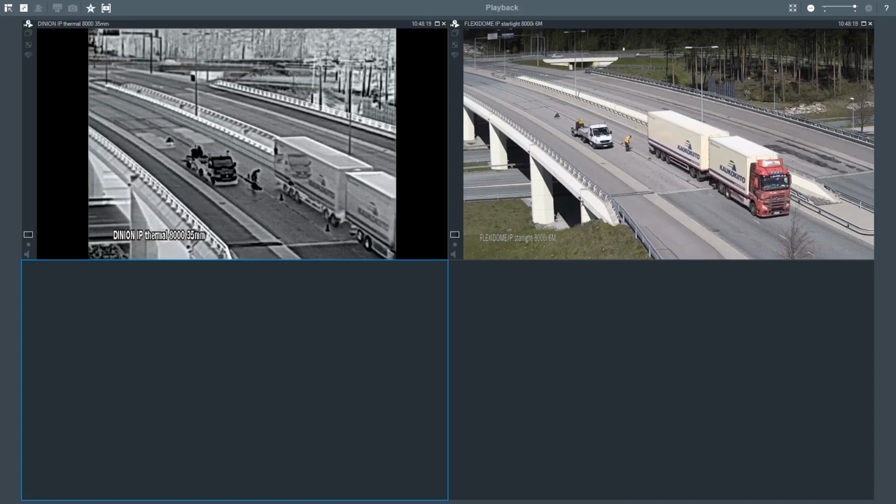If we freeze frame the truck there, we can see there's a thermal reflection on the side of the truck as it moves past from the vehicle that's repairing the road. The heat signature from that vehicle reflects on the side of the truck, which is rather odd, but that's an effect of thermal imaging.